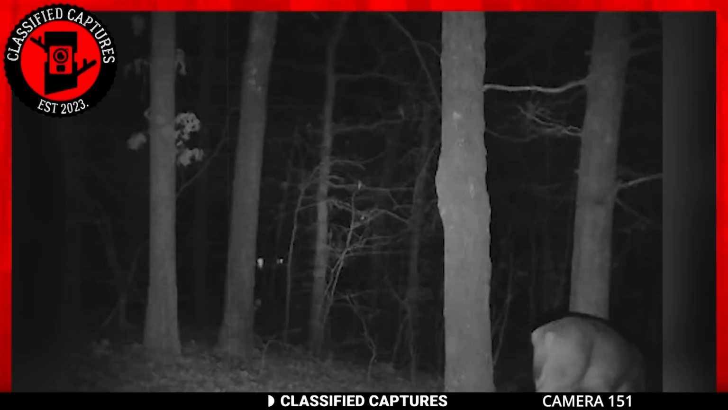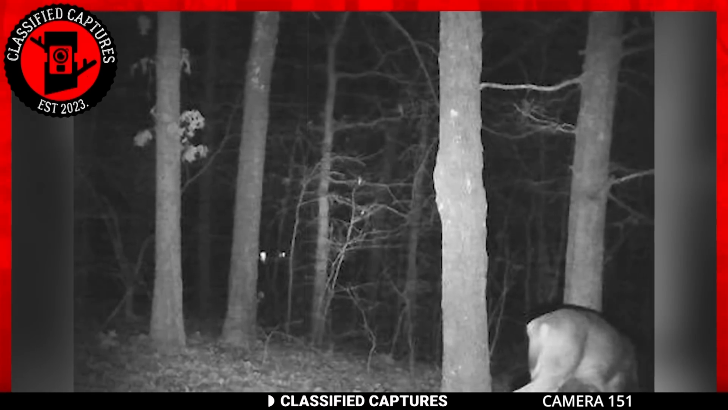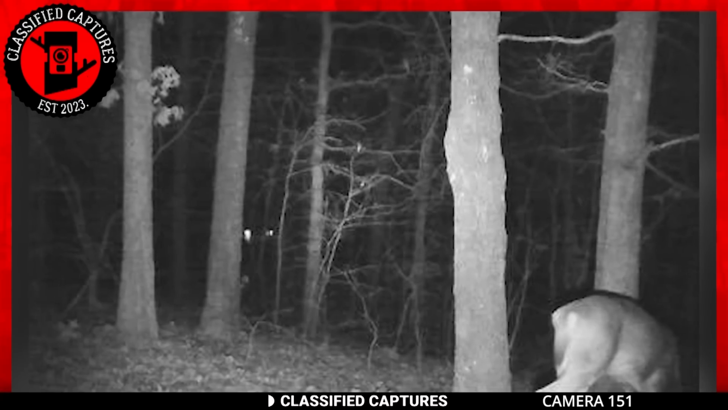You should see it. If you focus on the animal feeding to your right, you might miss those eyes in the middle. If you're familiar with trail cam footage, then you know that captures from the night usually have the eyes of the animals reflecting. Looking at those two white dots in the middle, I'm pretty sure they are eyes, but what animal do you know that has eyes that far apart? None that I'm aware of.